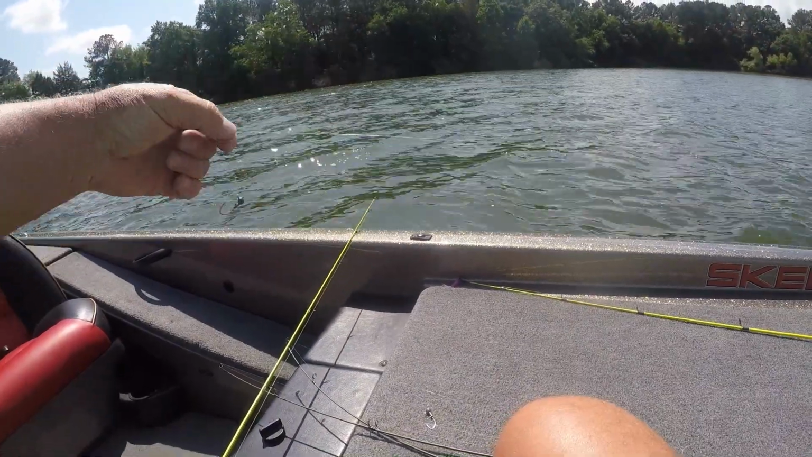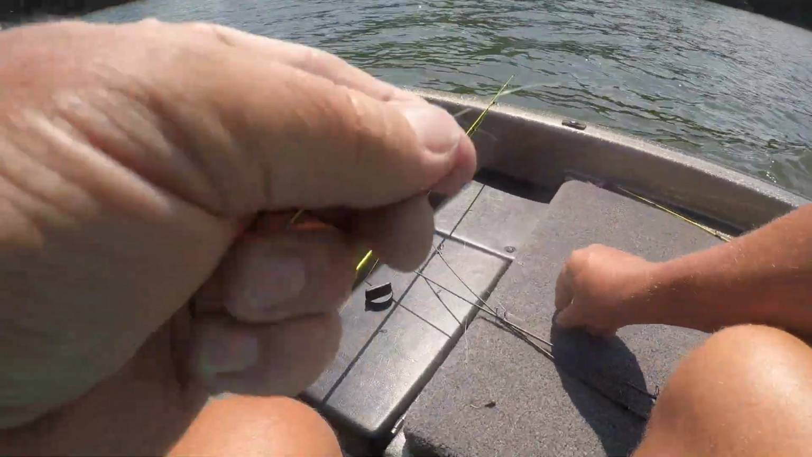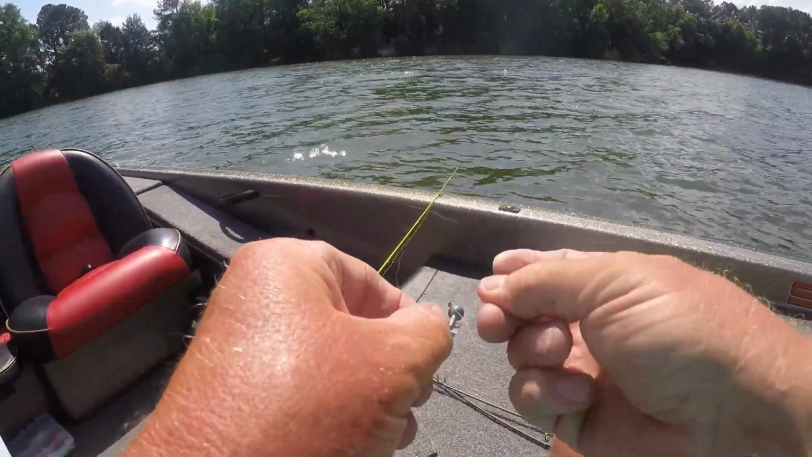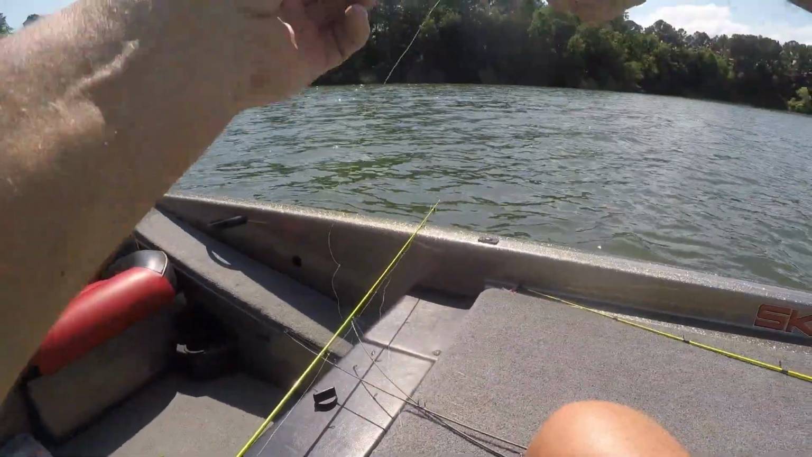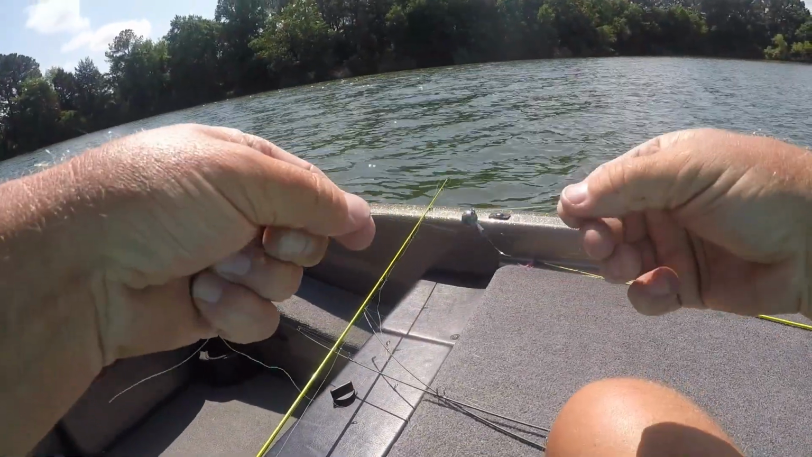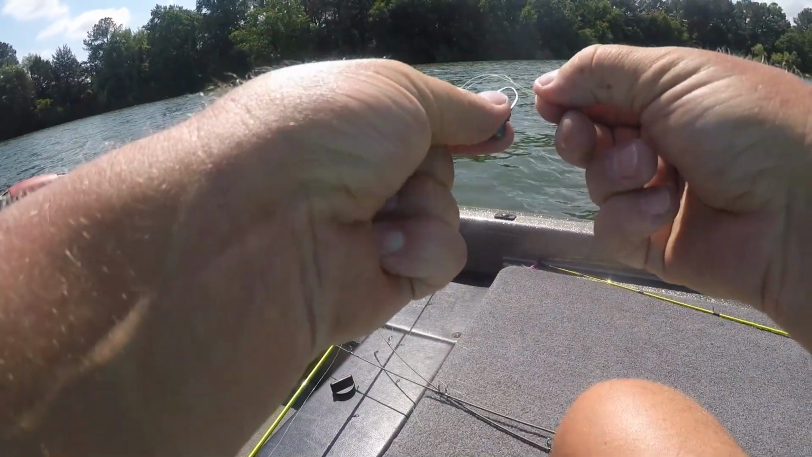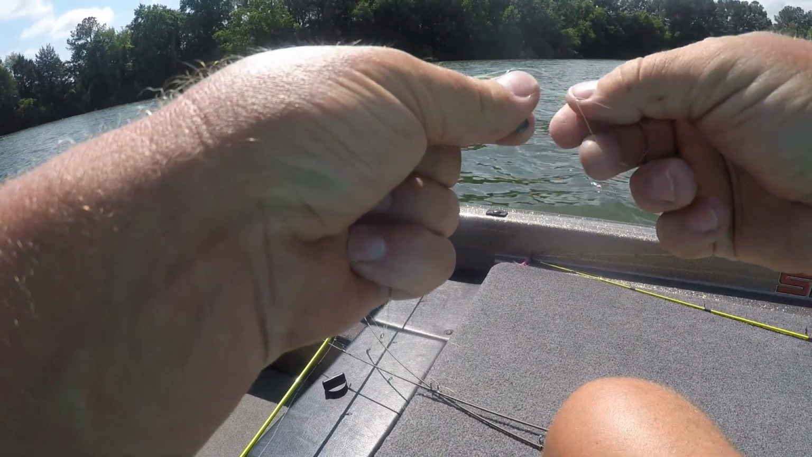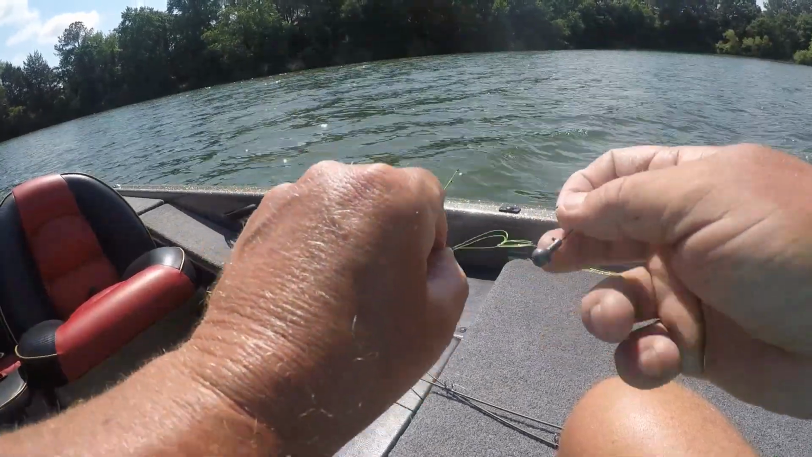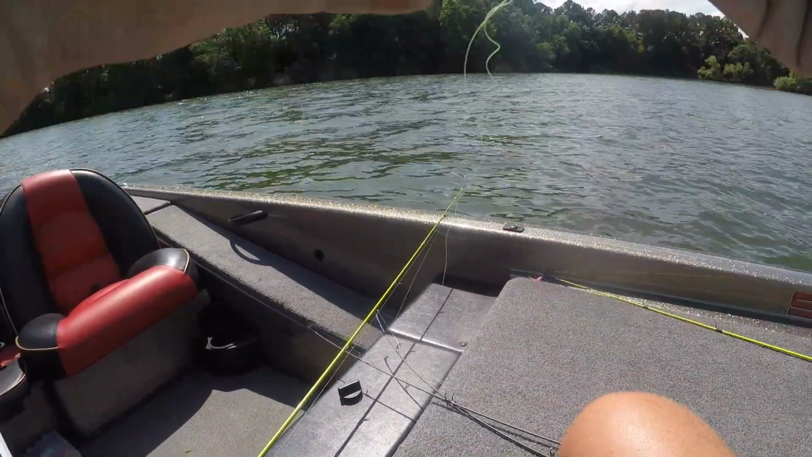Got about a 3 or 4 inch loop there, and now I've got about 2.5 to 3 foot left here at the bottom. That gives me plenty of room. So I'm going to take my 1/8 ounce, and I just tie it regular. To me, it doesn't matter because the way I'm fishing it, it's going to be on the bottom, so it don't really matter. Some people prefer both of them a loop. But I'm just going to tie my regular knot and cinch it down.